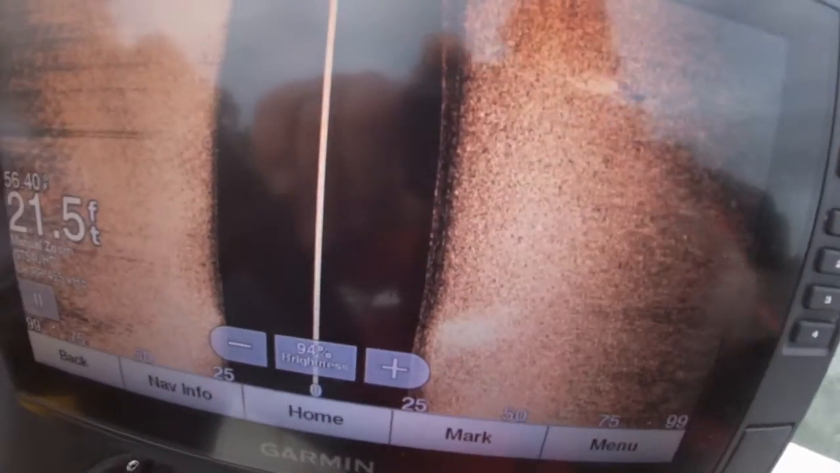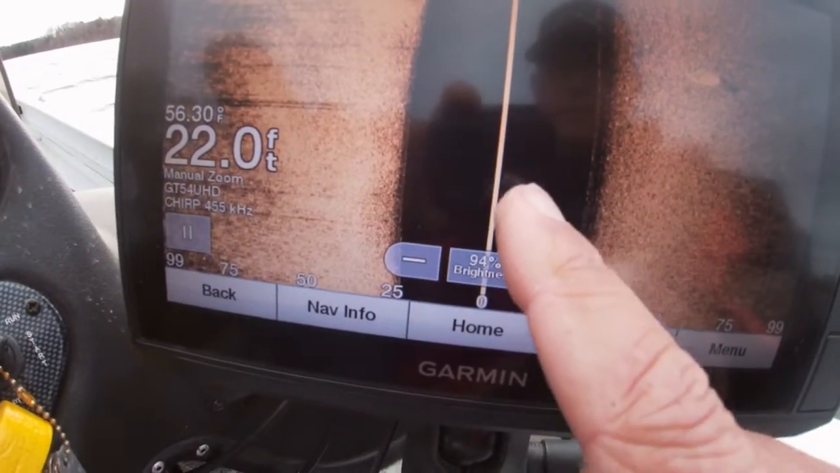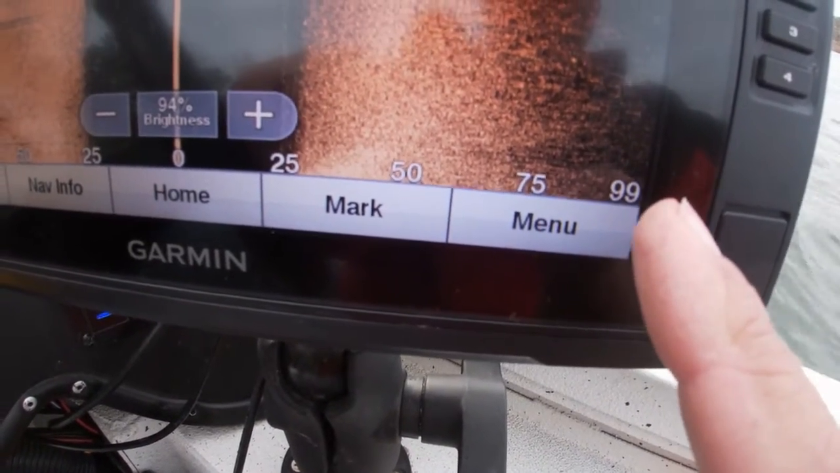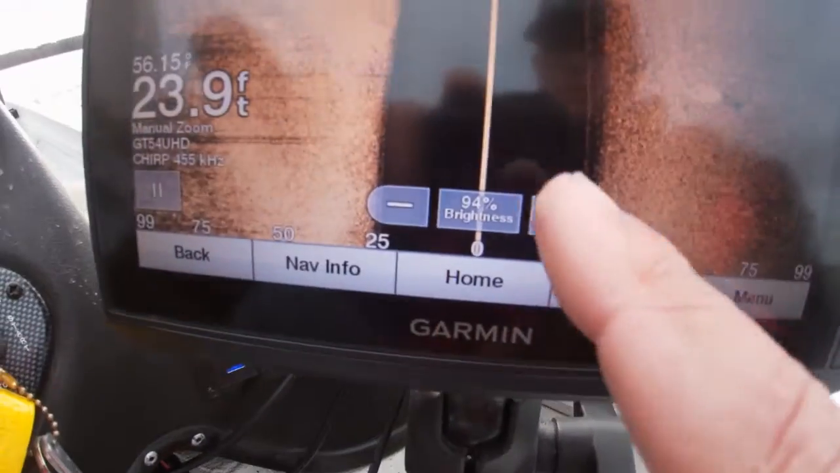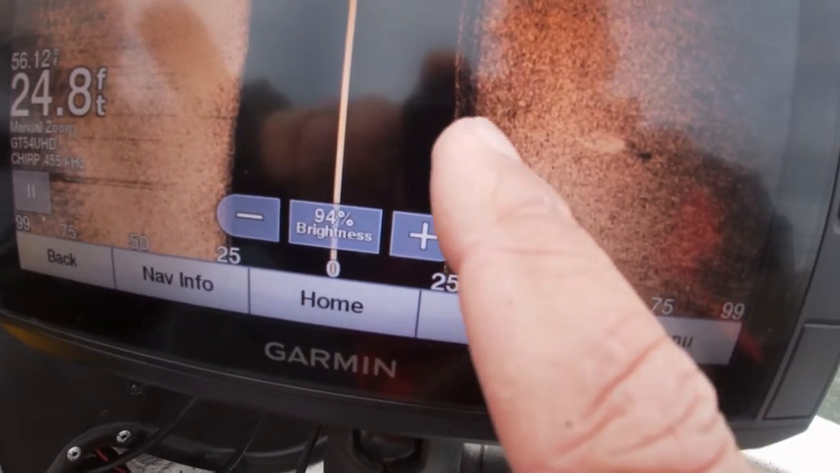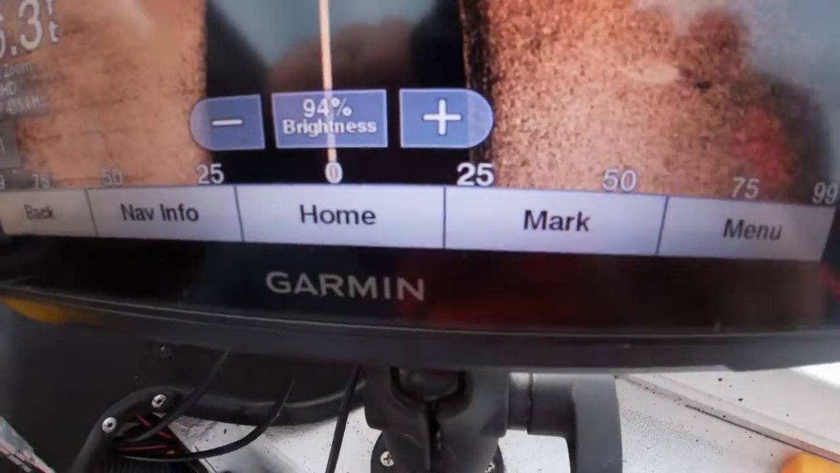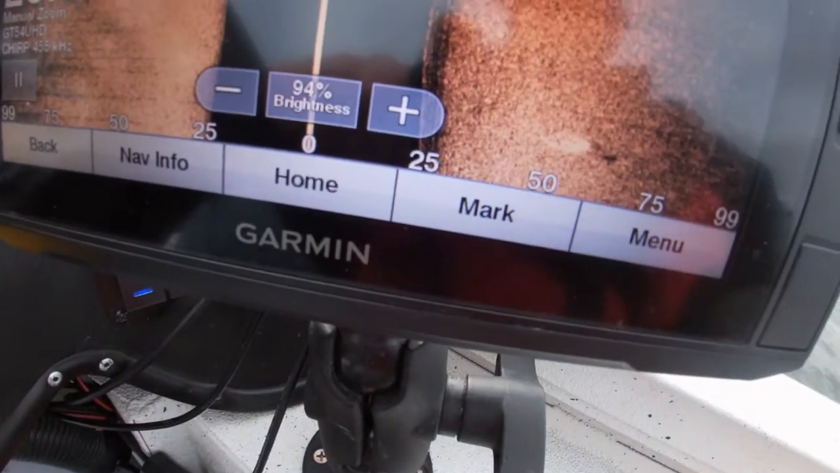I see right here, this is probably a school of shad. So it's 22 feet out to here, and then it starts, and I'm scanning out about 99 feet. See this? So basically, if this is 25 feet, this is 99. So this area from here to here is about 75 feet. So I know if I'm here and I spot, say this spot right here, you see it's at 50, I know it's about 25 feet over there.